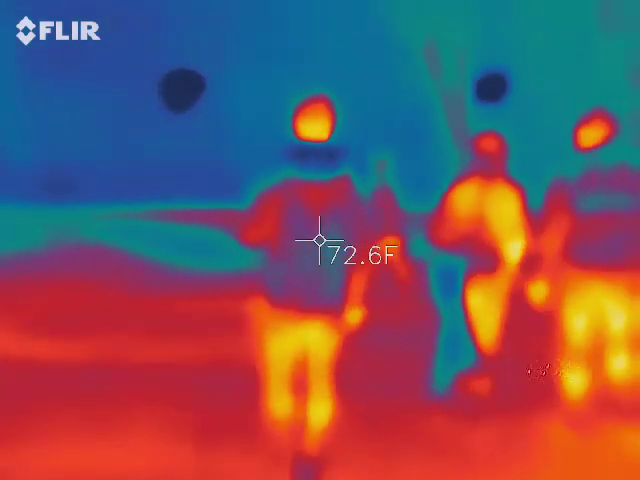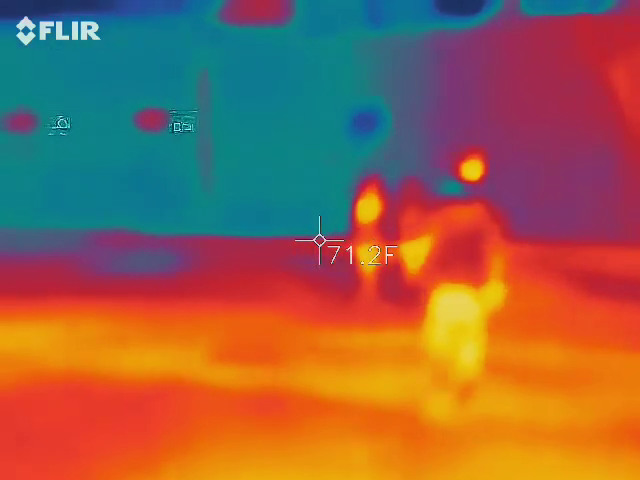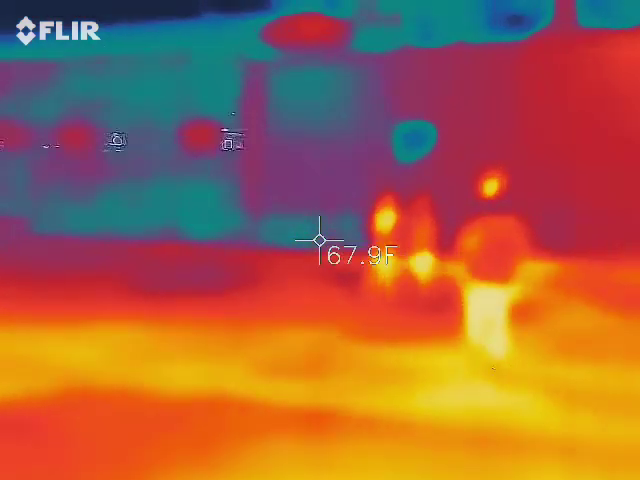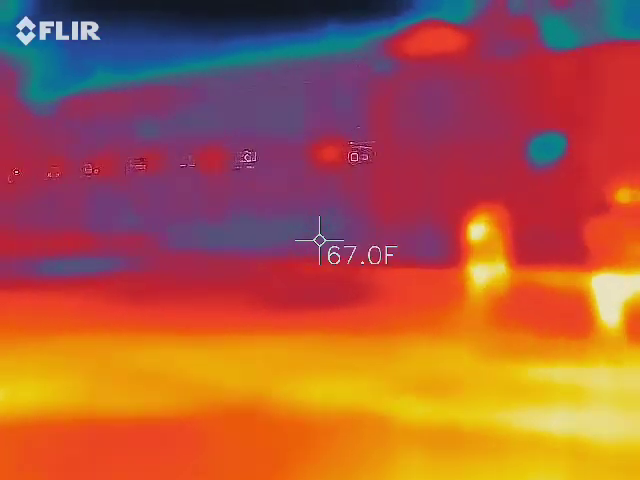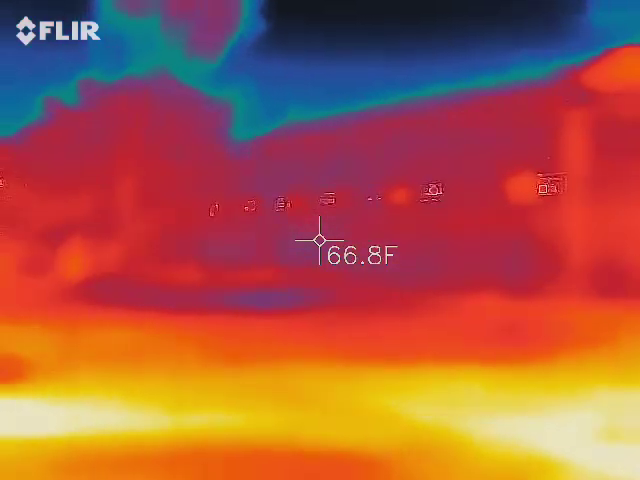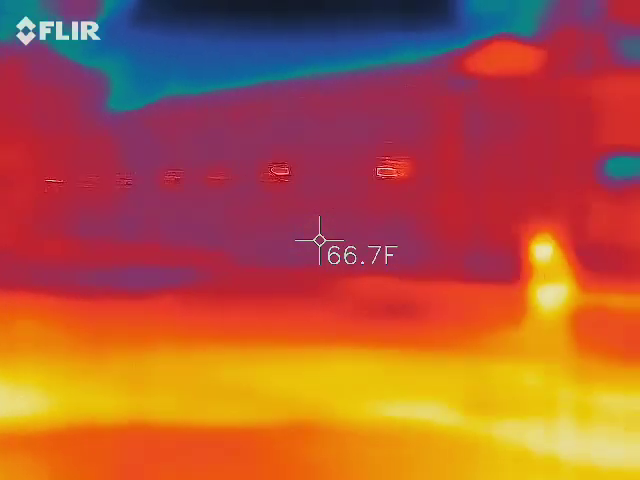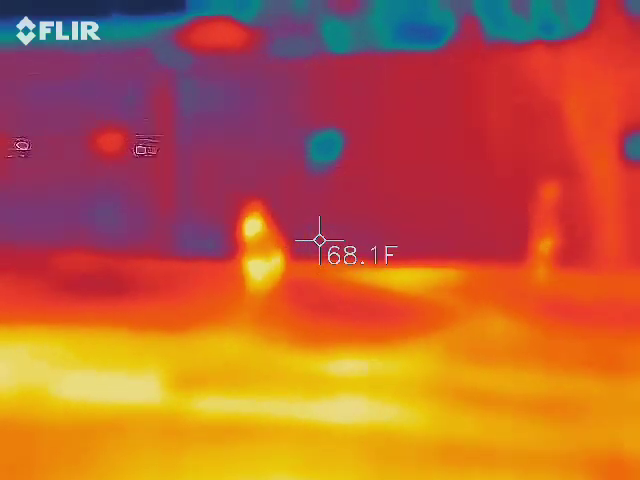Exactly. So it's going to start to change colors backwards in probably 2 to 3 degree increments. It's going to be white hot, then yellow, then orange, then red, and then your blues. So really what you're looking for here could be those blues moving on their own. Go back that way, keeping people in reference. There's a blue spot on that window. That's going to be that metal plaque, right.